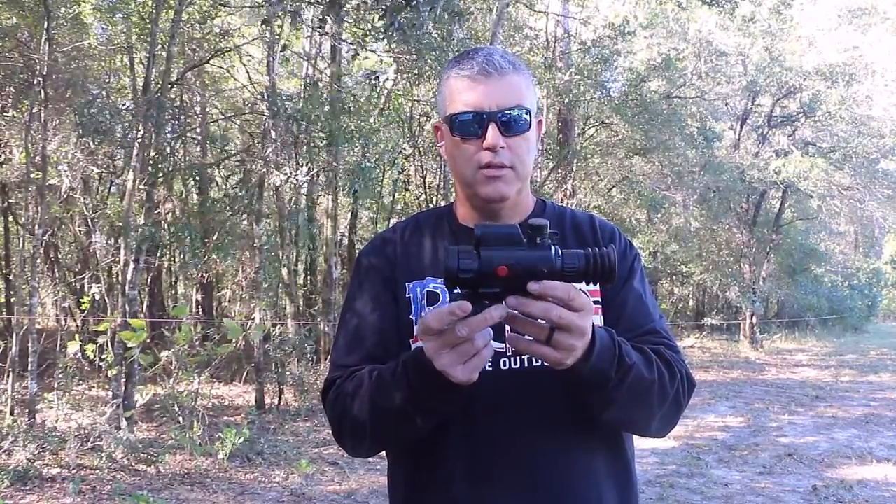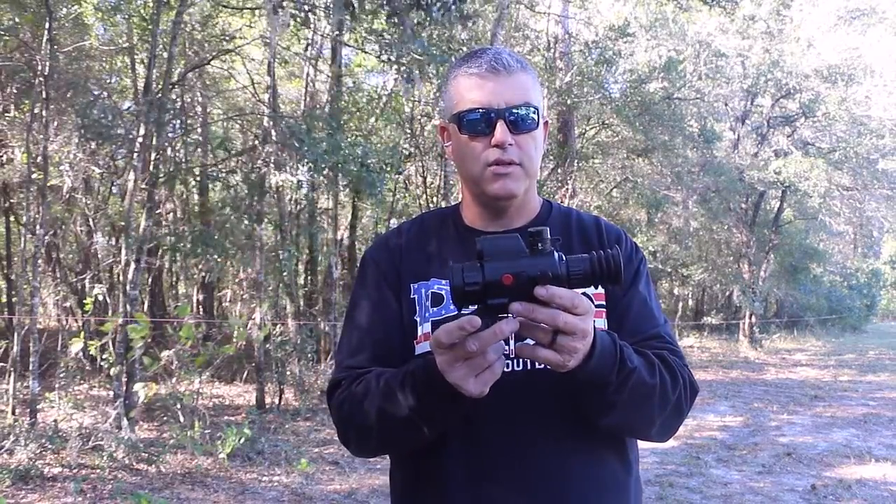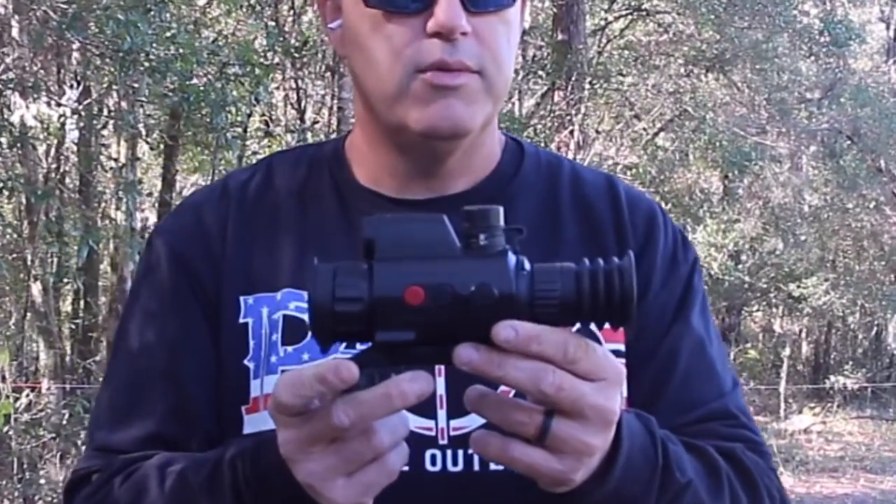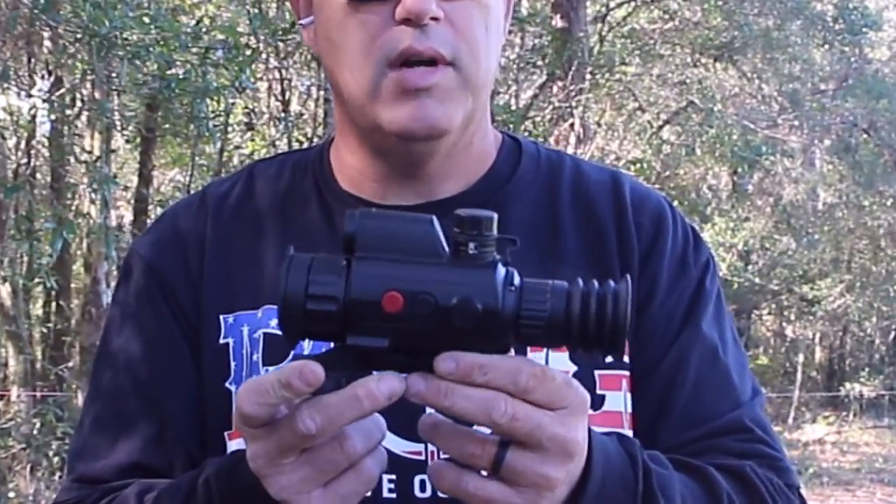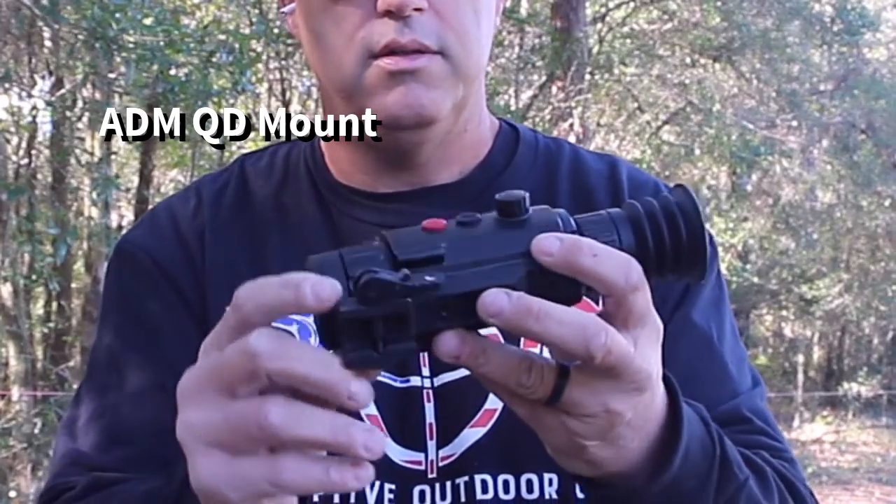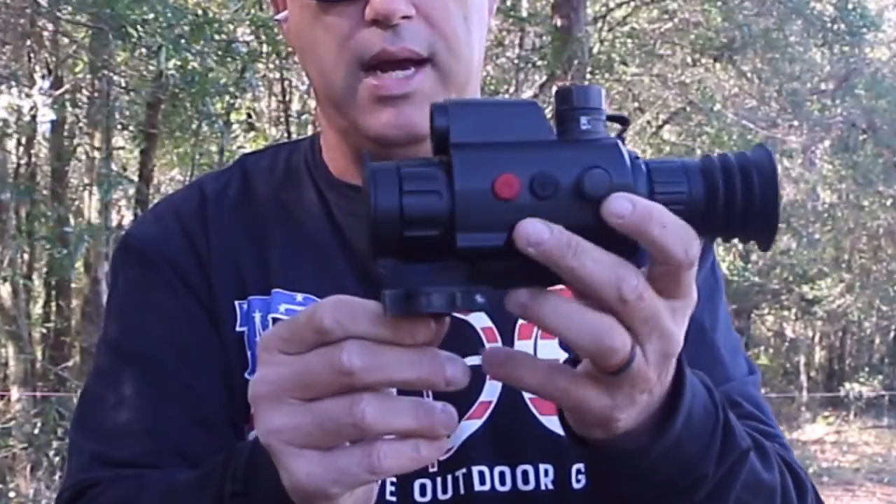All the sensors in the Varmints are running a 12 micron sensor, giving you better detail in the picture. The Varmint comes standard with an already installed American Defense Manufacturing quick detach mount or quick disconnect mount.